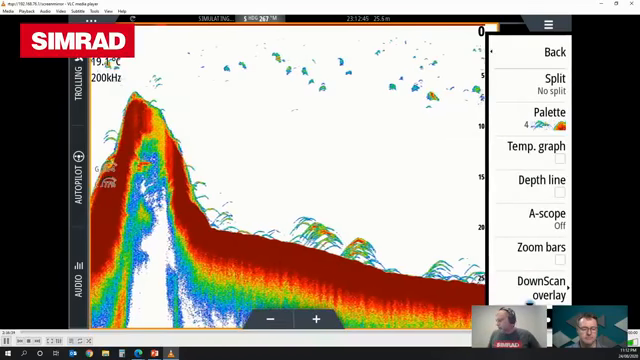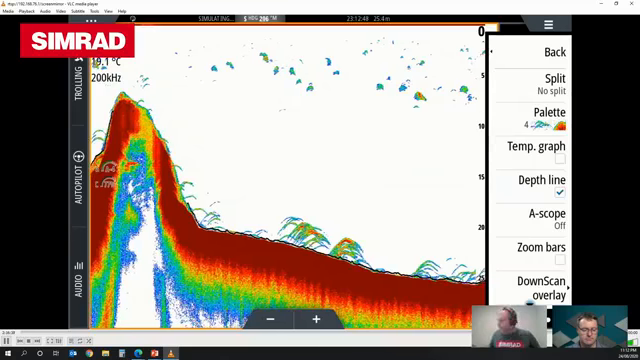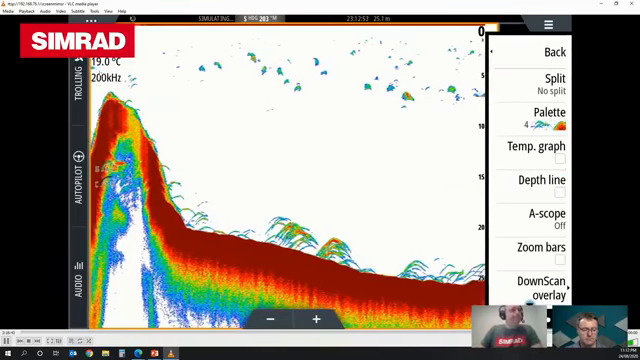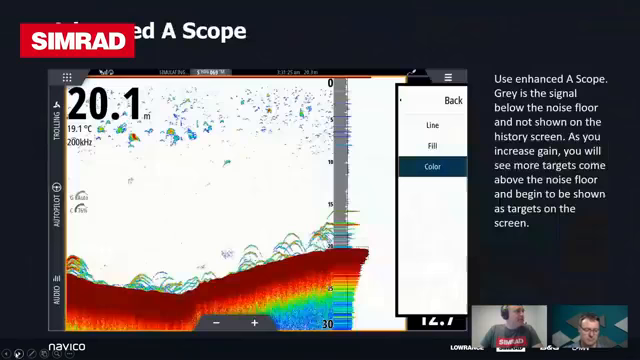There's also an option in here called depth line, which helps you with that, and that'll draw a marker along the bottom as to where the sounder thinks the bottom starts and finishes. Okay, I'll just move on from here. Advanced A scope.